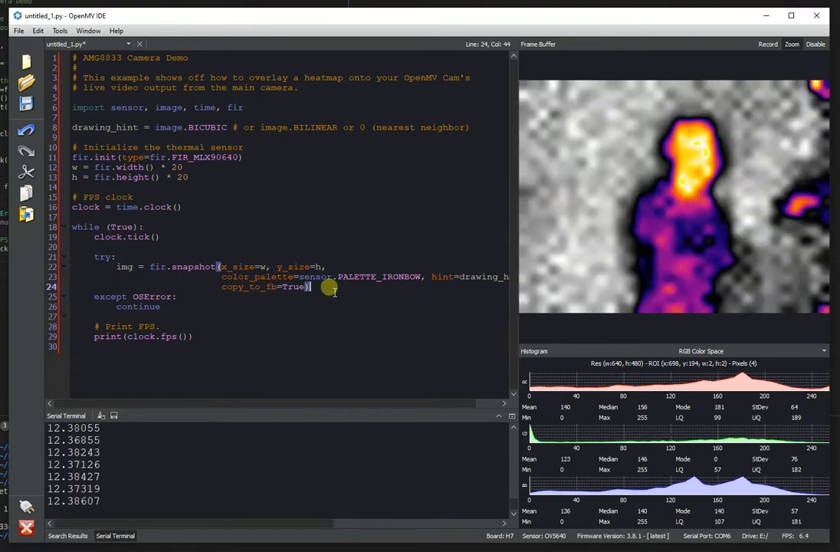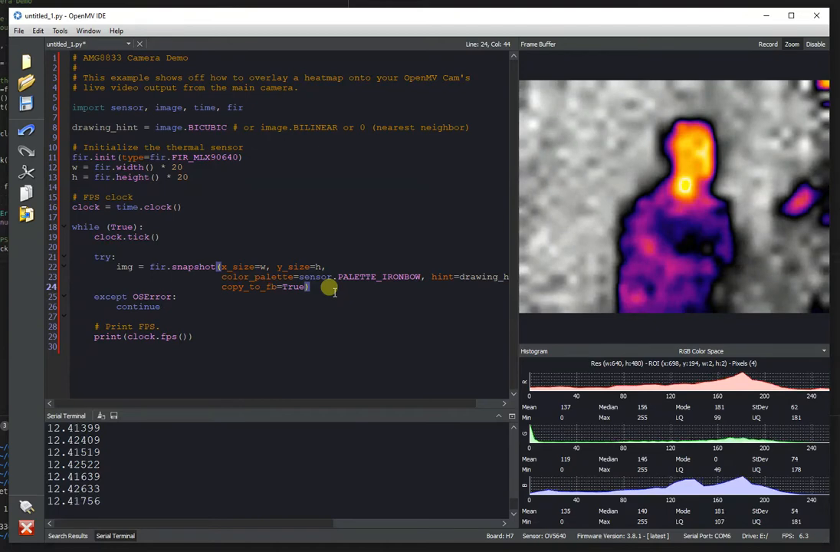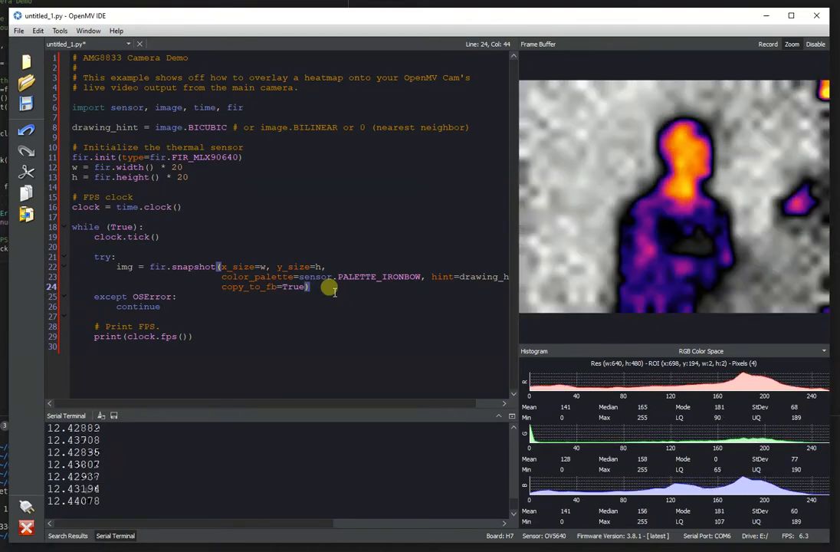Anyway, hopefully the new and improved FIR module will give you all the features you need for making cool thermal applications with your OpenMV Cam now.